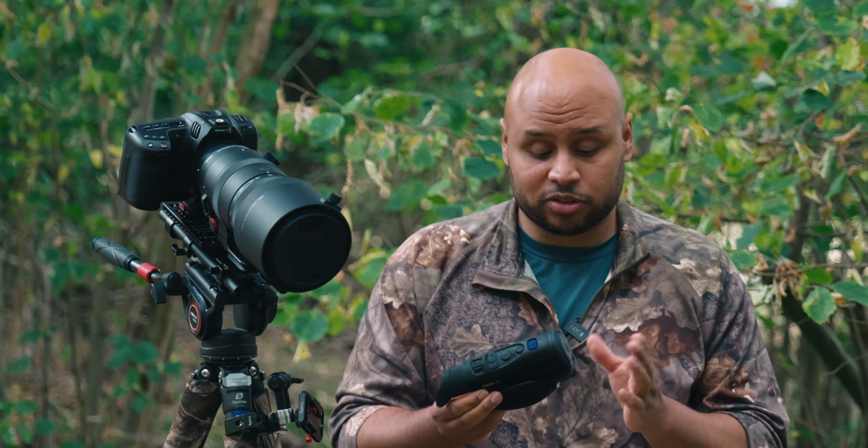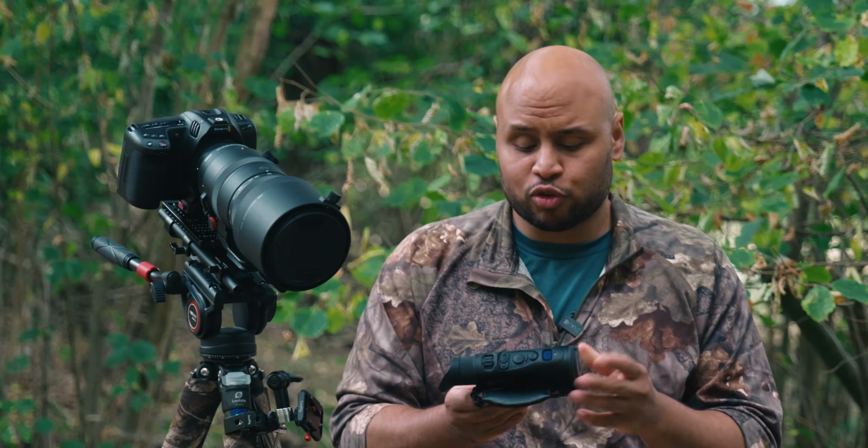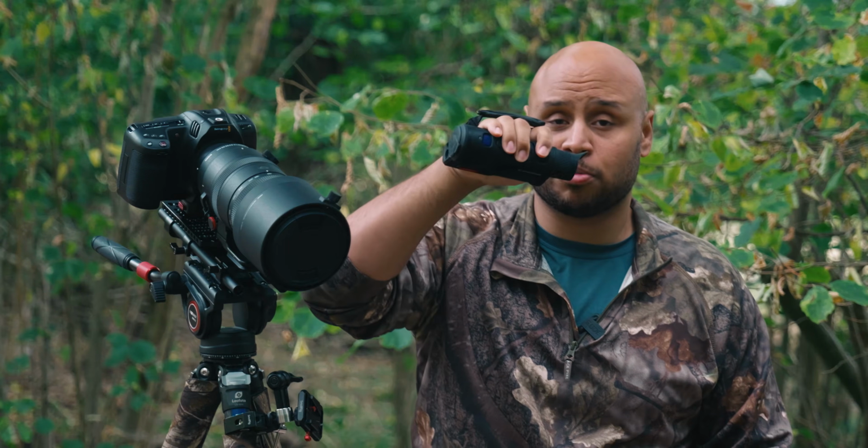It's pretty much just weather sealed against rain and against rough conditions. A really sturdy piece of kit. I really can't stress how amazing this feels in the hand. I just love holding it and messing around with it. In terms of ergonomics, you hold it a bit like you would hold a handycam, and your fingers naturally fall across the buttons on the top.